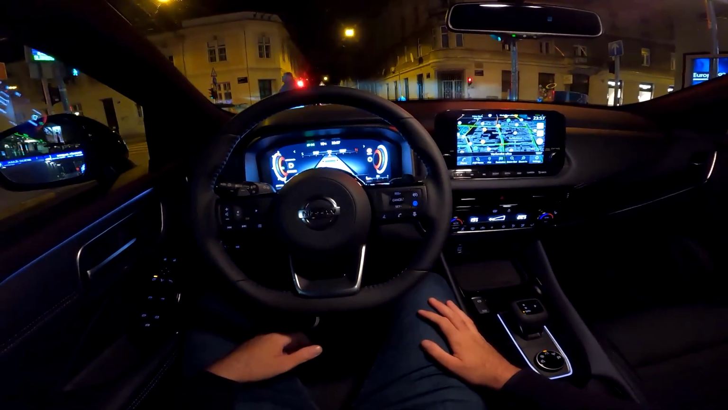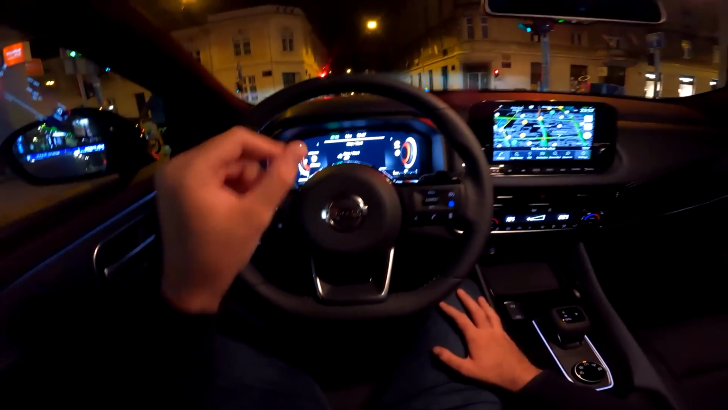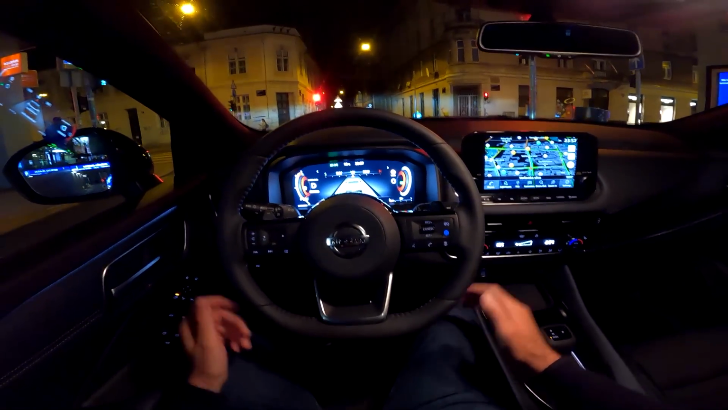And now we have the start-stop system. You need to do this in order to switch it off, which I just did. I'm not a huge fan of those systems.